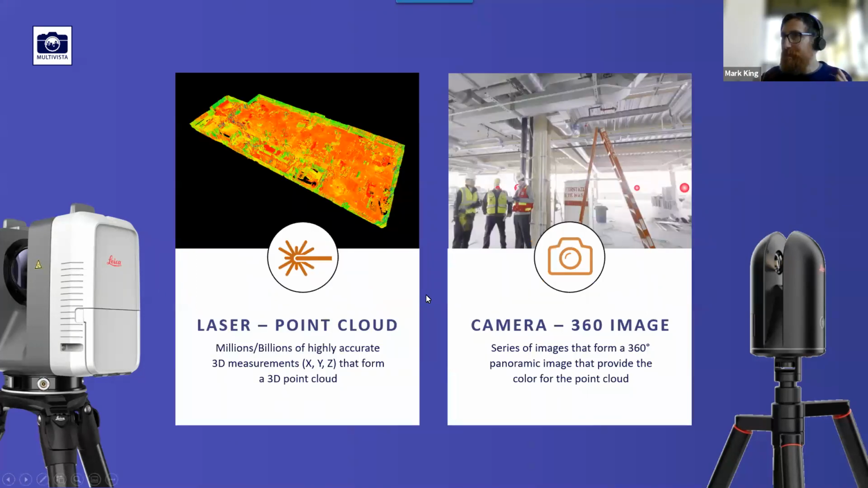So apologies if you are already familiar with laser scanning, but I feel we have to do a base level understanding for those that are maybe very new to laser scanning and reality capture. So the devices on the left of your screen and the right of your screen, these are laser scanners.